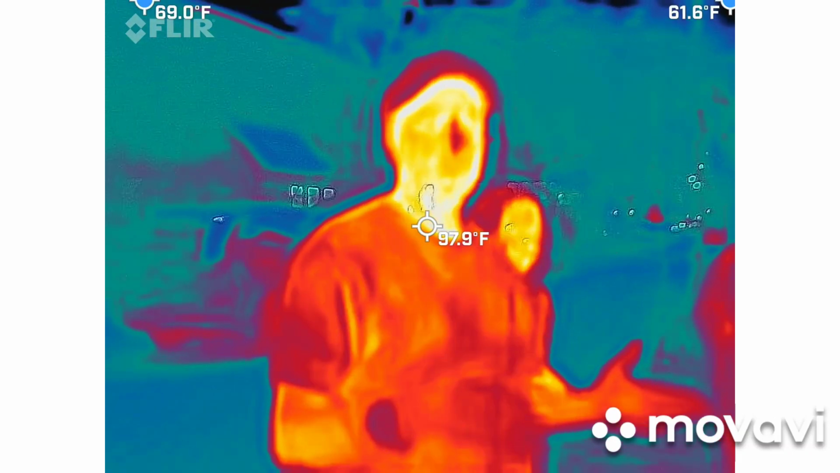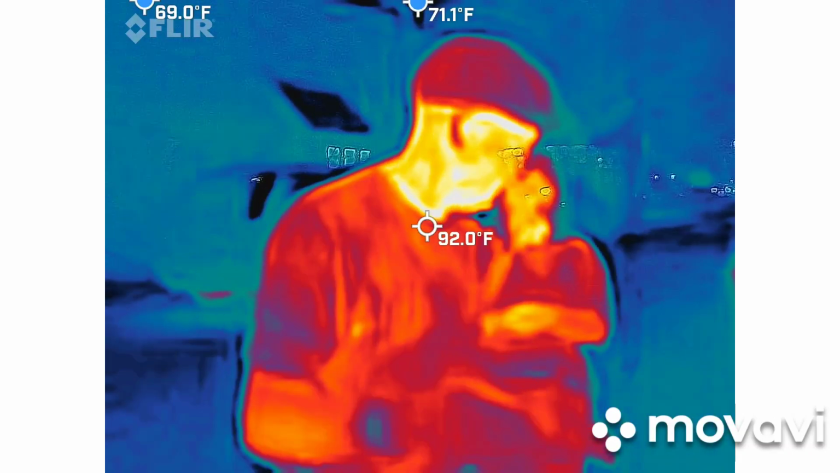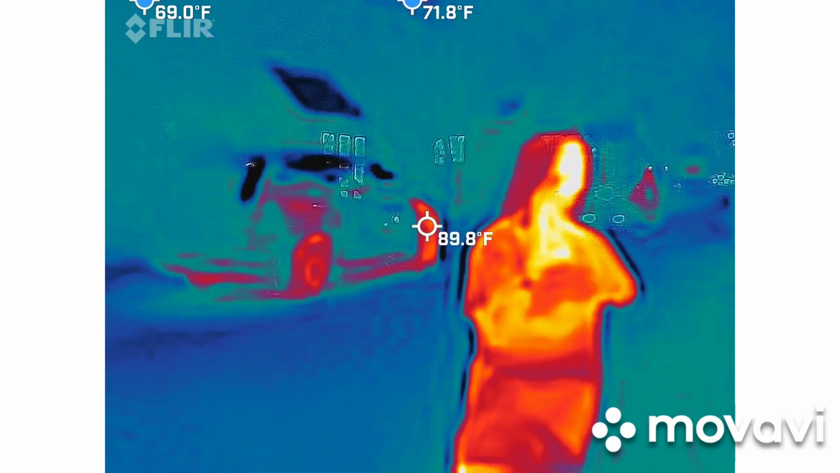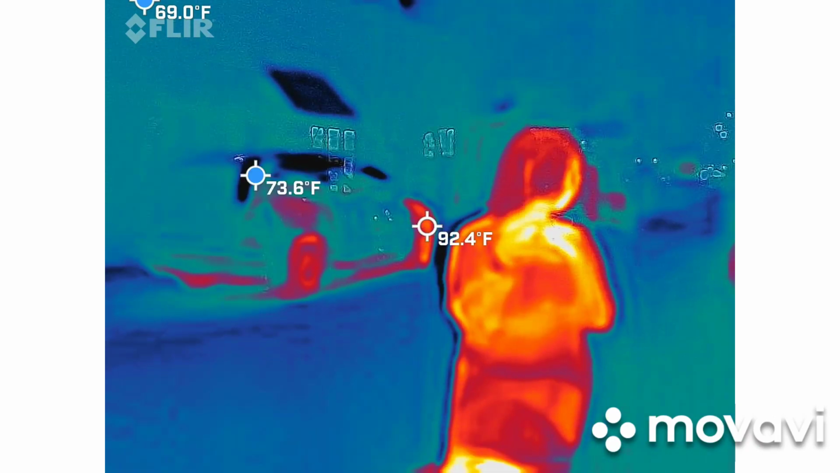So again, make sure it stays on the left. You got it. Let's get the other camera out just so that we're all on the same page and I keep everything balanced. A lot of pressure on the shoulders.